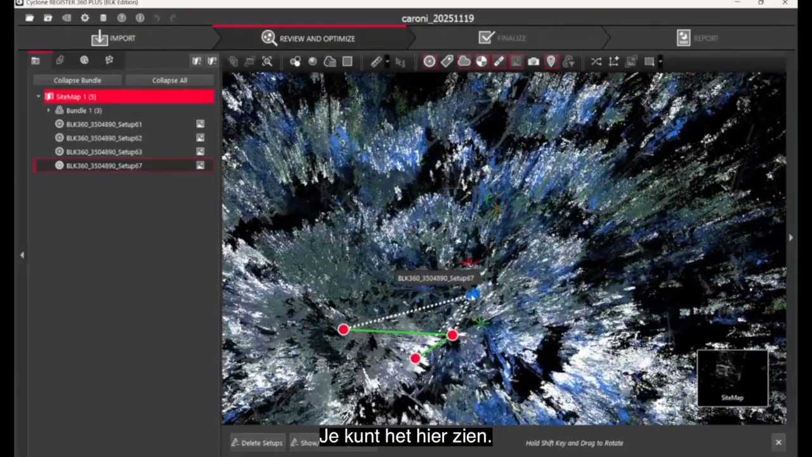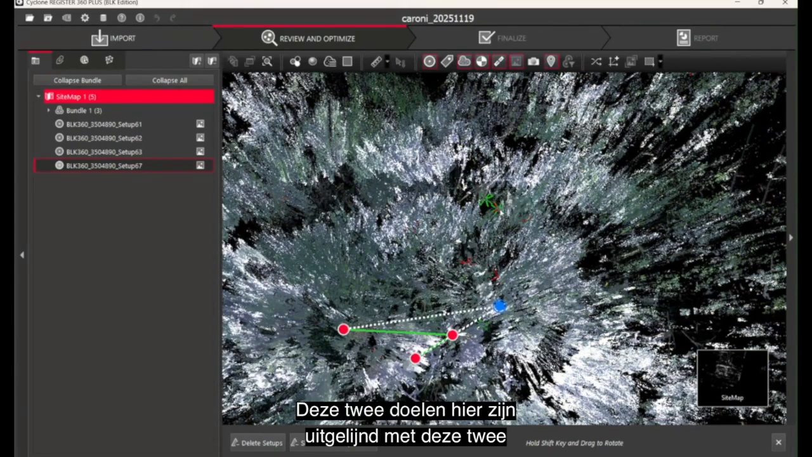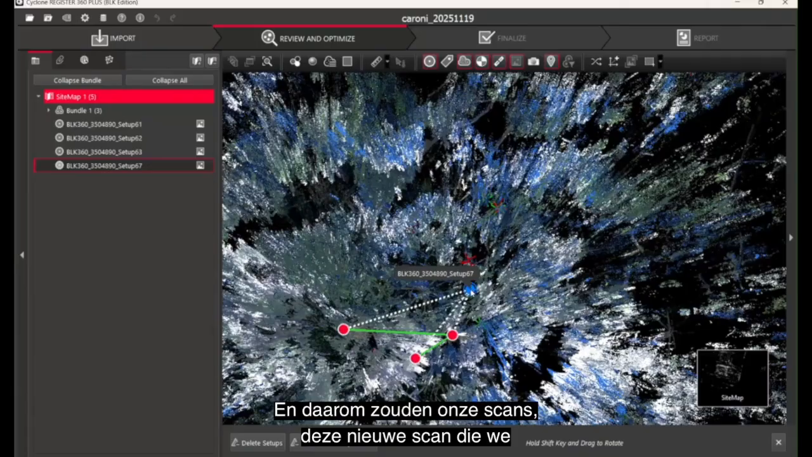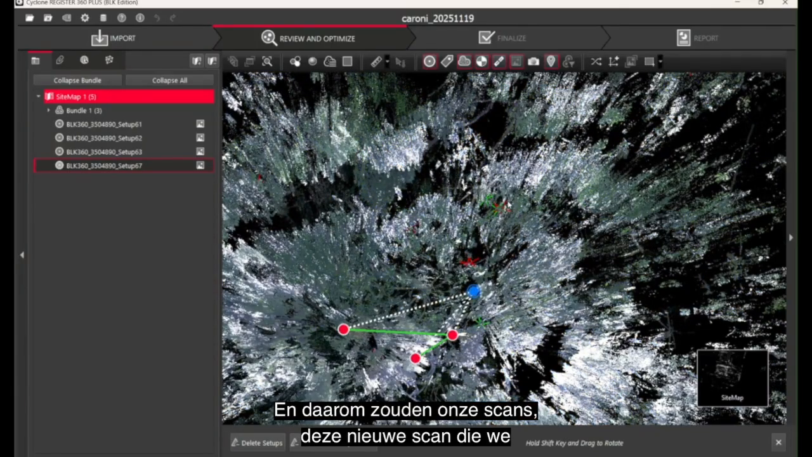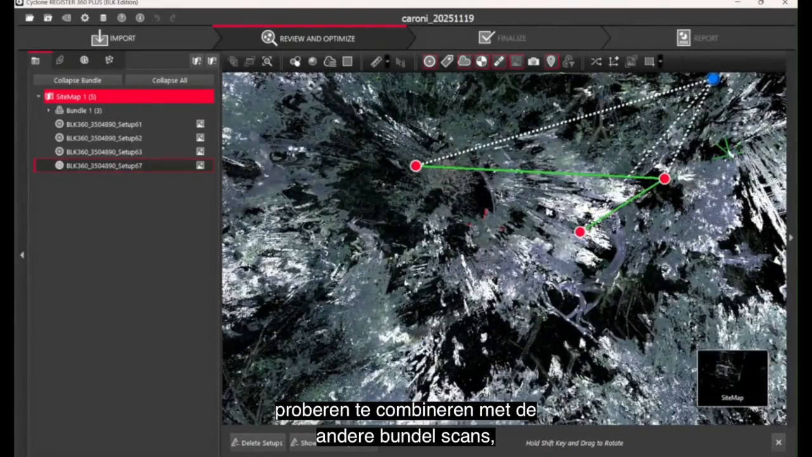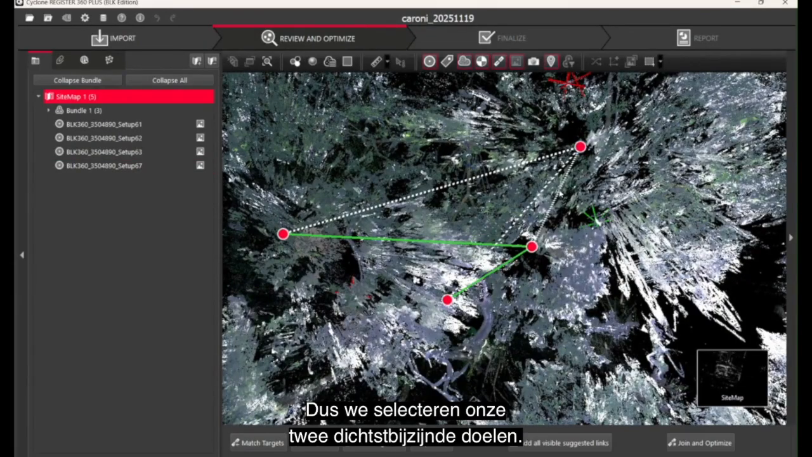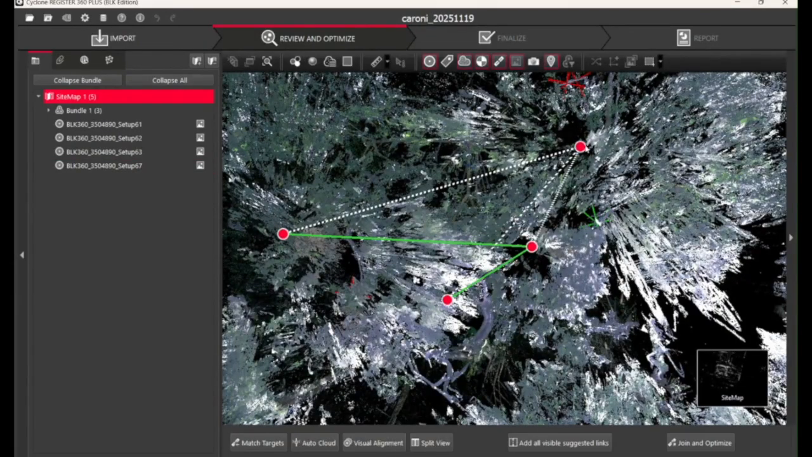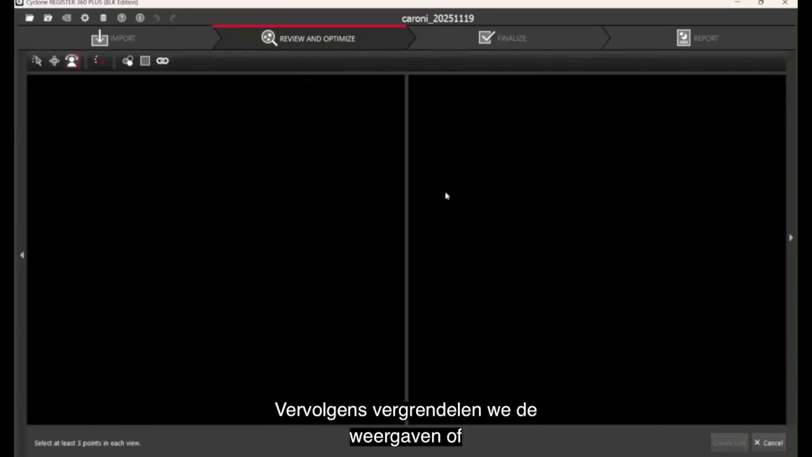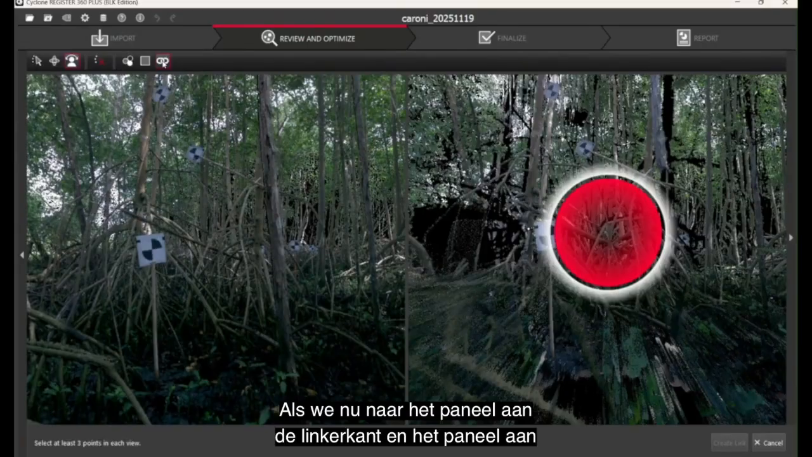You can see here, these two targets are aligned with these other two targets there. And therefore, this new scan that we're trying to combine with the other bundle of scans should be good. So we select our two closest scans in that link and click split view. And then we lock the views together, or sync the views together.